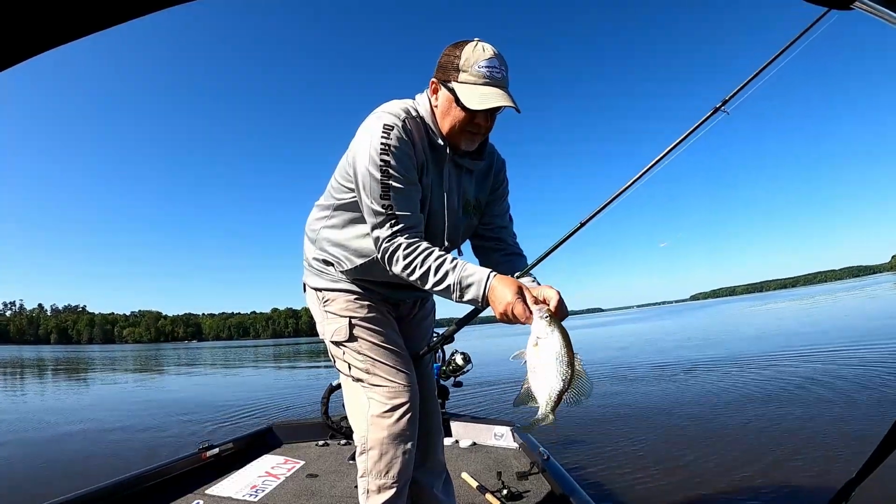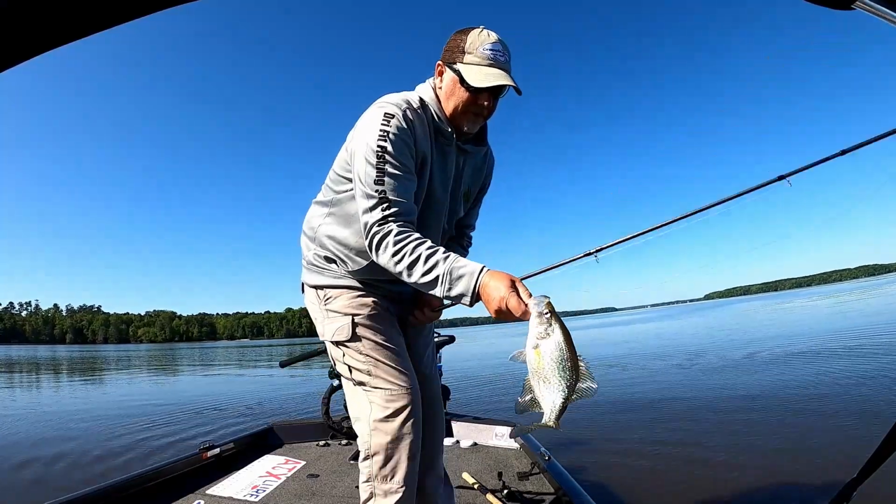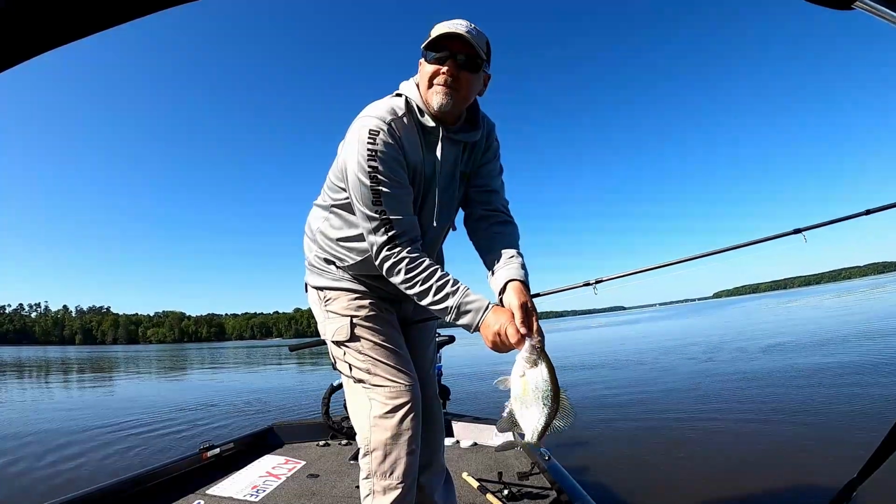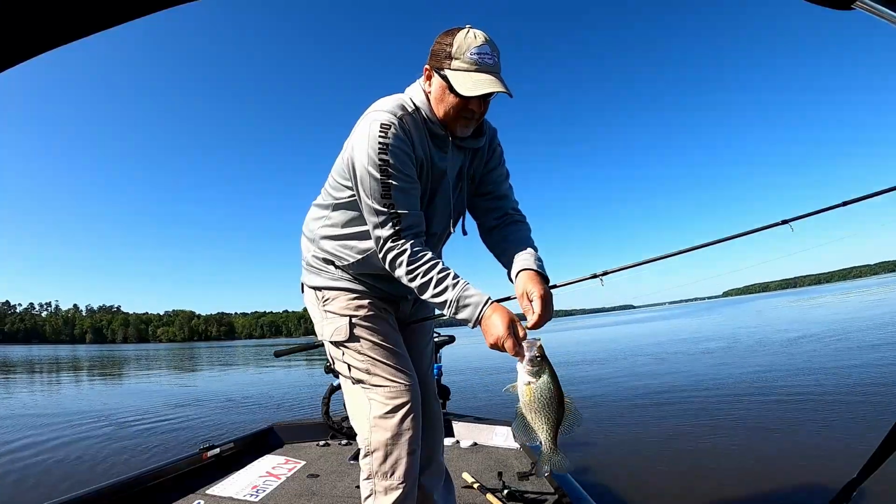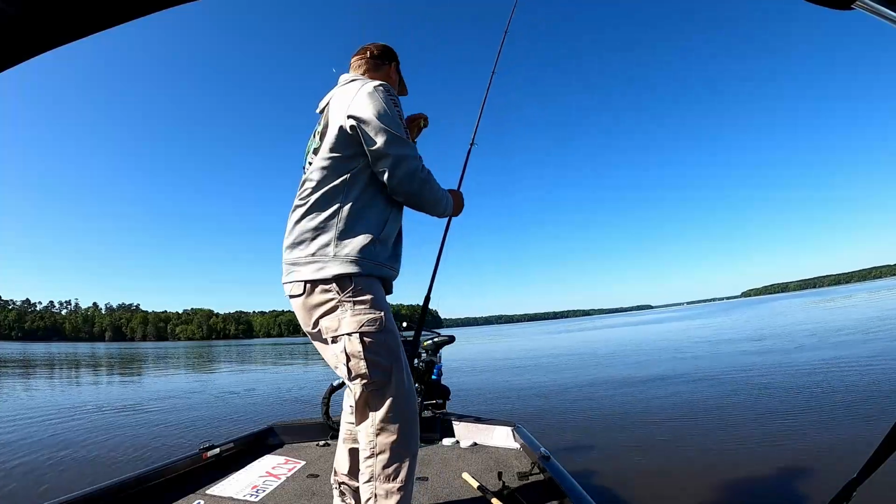That one nailed it. Another pretty crappie on Lake Talquin this morning.